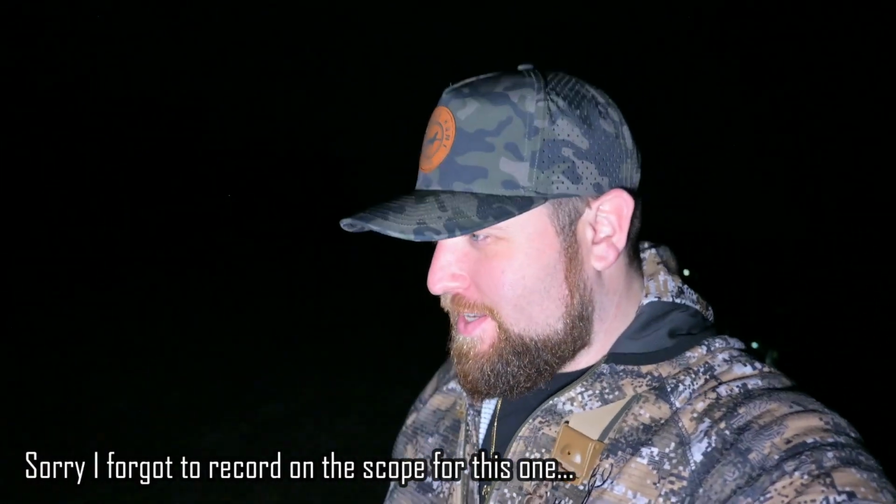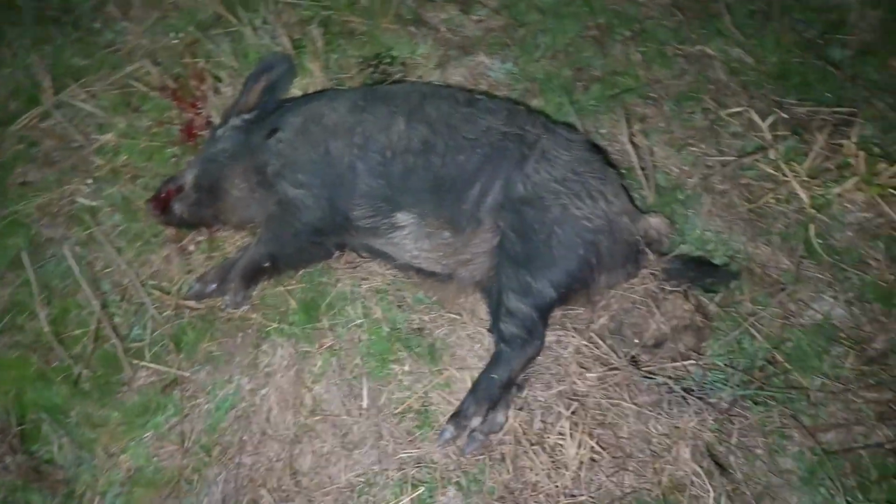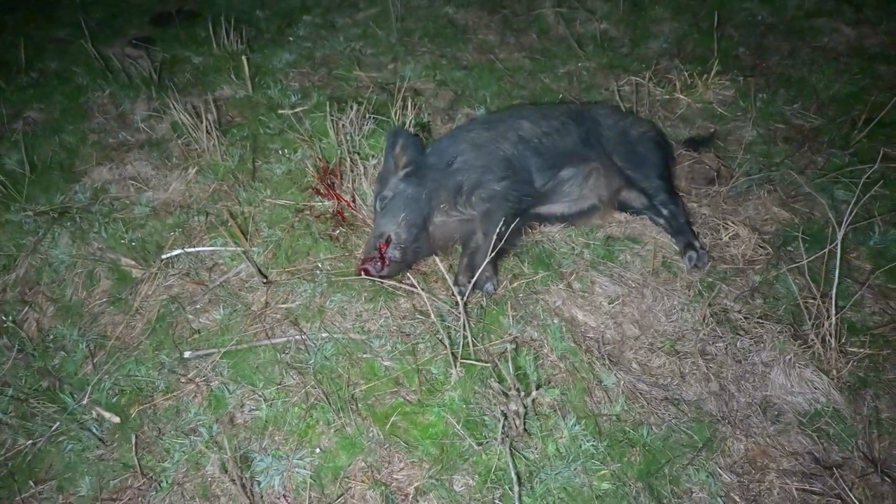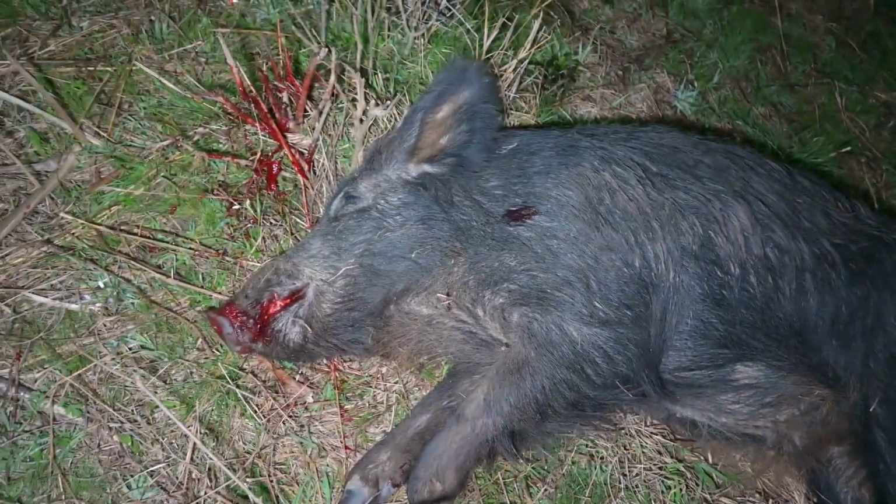Alrighty guys, well we just got hog number 2 down. Angel so far is 2 for 2 on spotting these solo hogs, so that's pretty cool. Steve's convinced this one was just sleeping, and we woke it up out of its nap and dropped it in its tracks. Actually this one did run a little bit, but I think we got it on the first shot. Pretty good size hog. Seems like it's a little bit bigger than the first one.